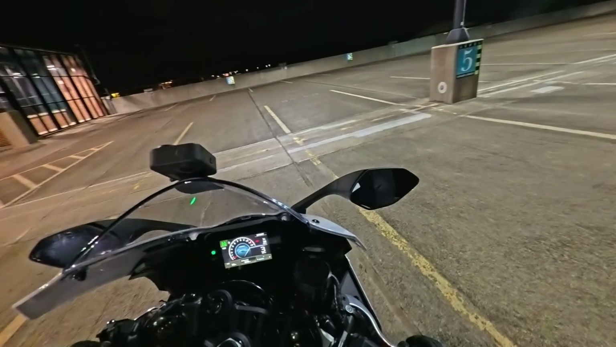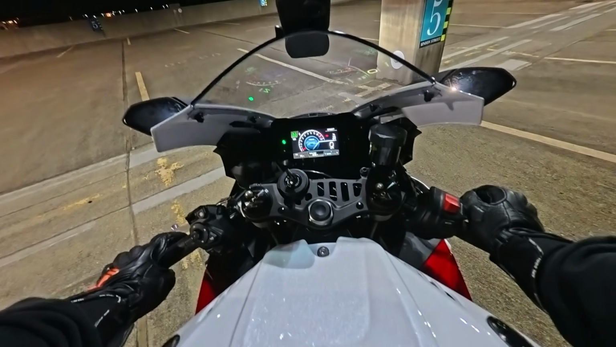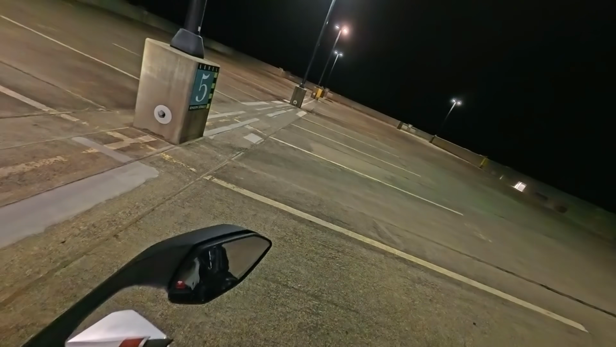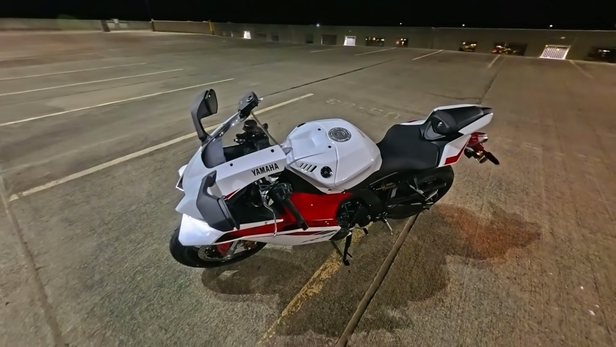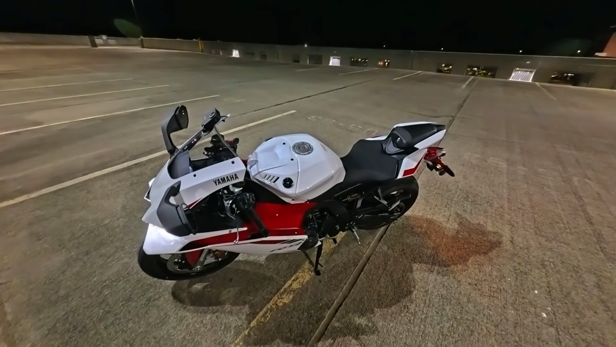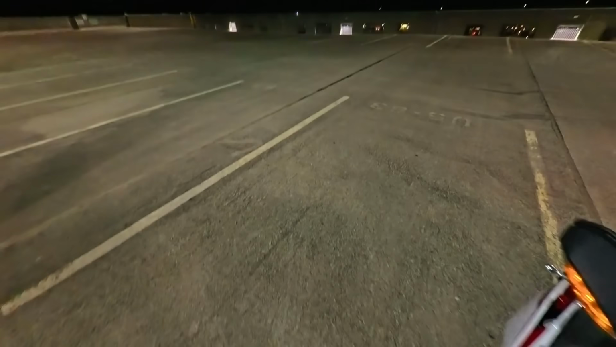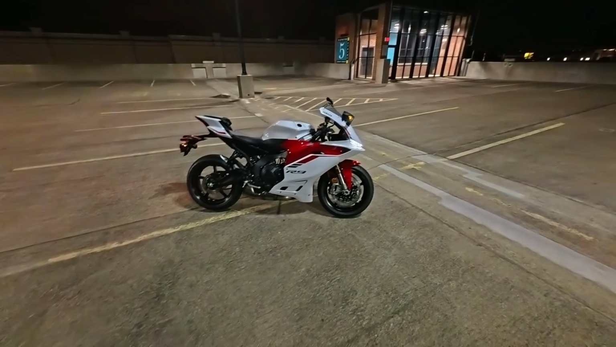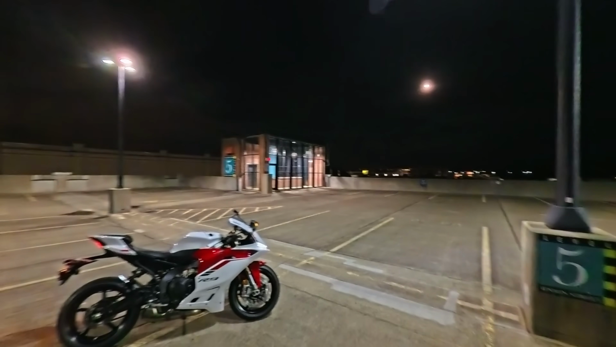That's the thing with break-ins, dude. Break-in service, I like riding a bike during break-in. It forces me to just ride the bike when I normally wouldn't. If this bike was fully broken in, I would have no reason to go out riding tonight other than, I guess, just enjoying a ride. But now I have a brand new bike, a bike that just came out that no one else has really gotten to ride yet. I'm like, of course I'm gonna be out ripping this thing, dude.